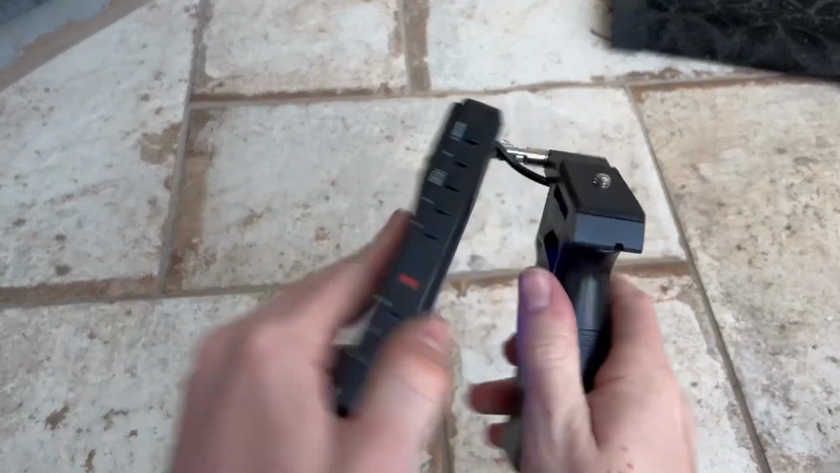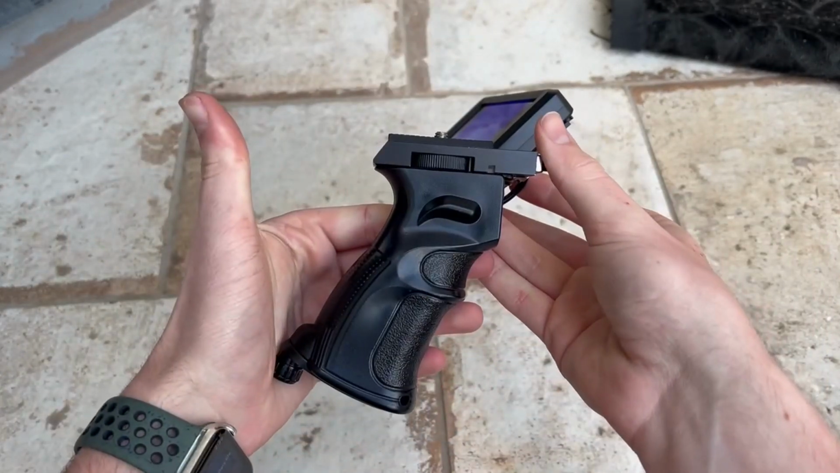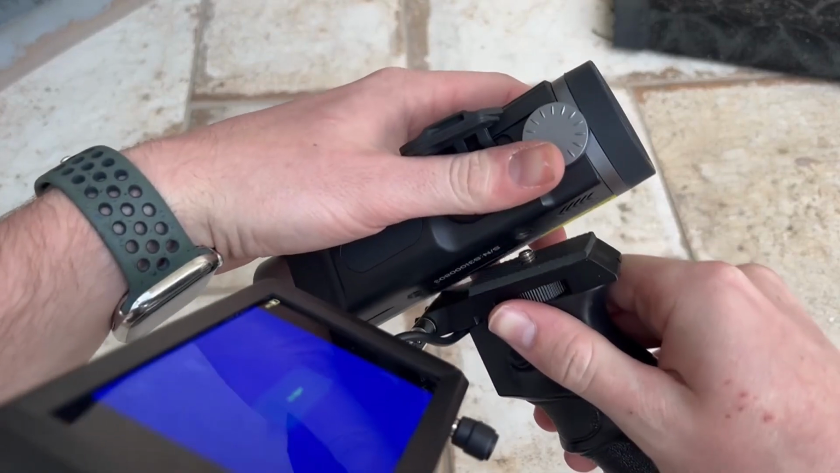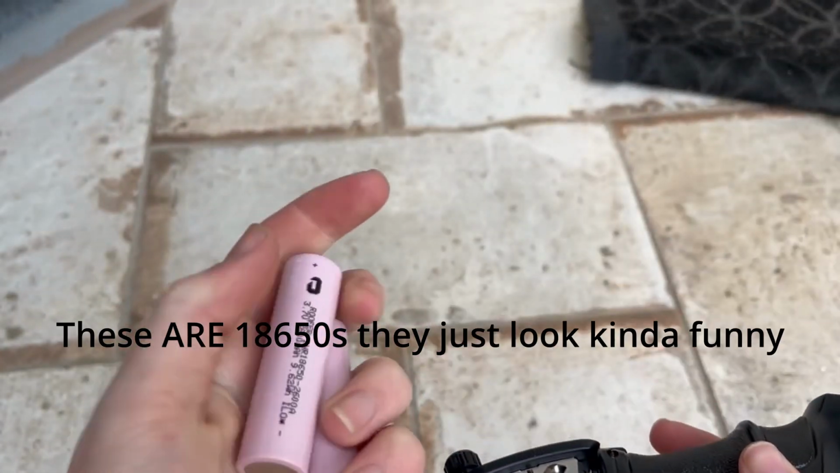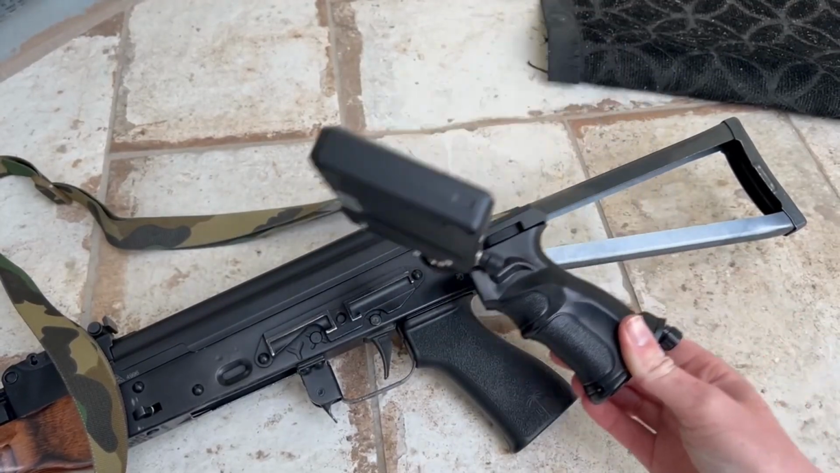The display is a 4K 30Hz display, which is very overkill for the resolution of the device. It does make viewing much more comfortable, and for me, it makes recording much easier. It threads onto the bottom of the device using 1/4 by 20 threads. The display seems to take two 18650 batteries from a very suspiciously AK pistol grip-like handle.